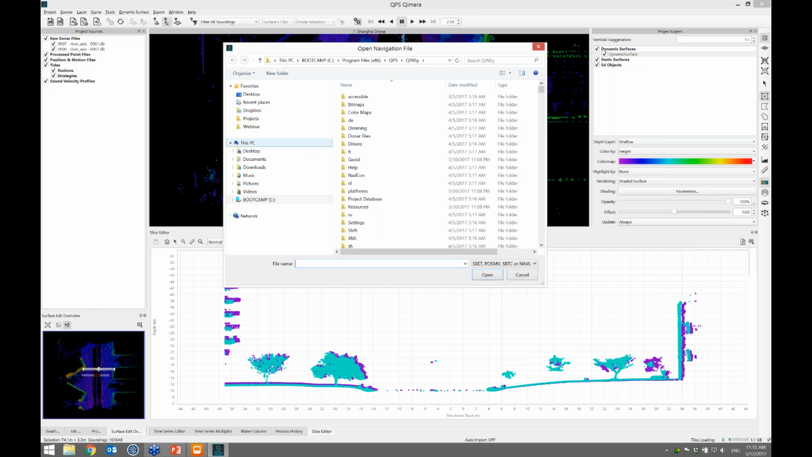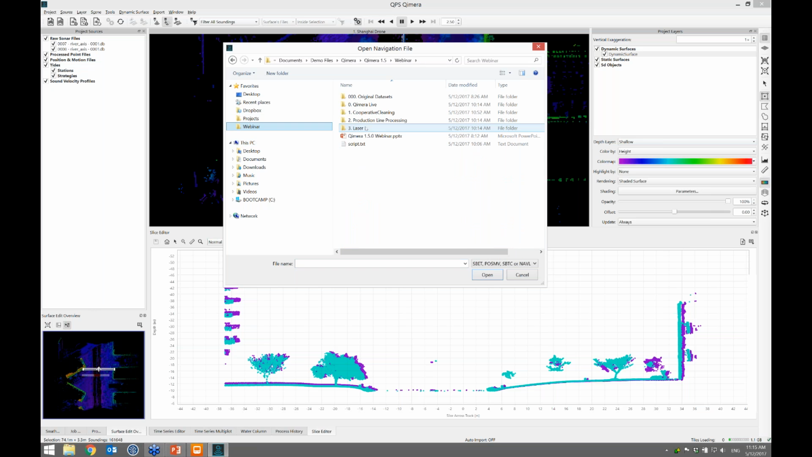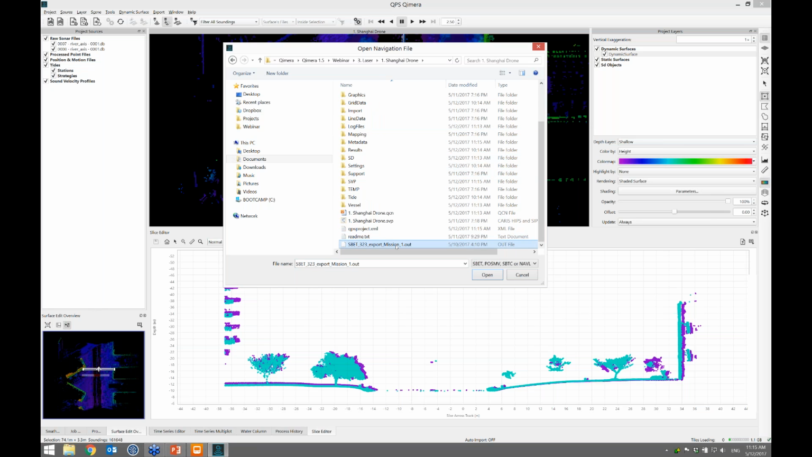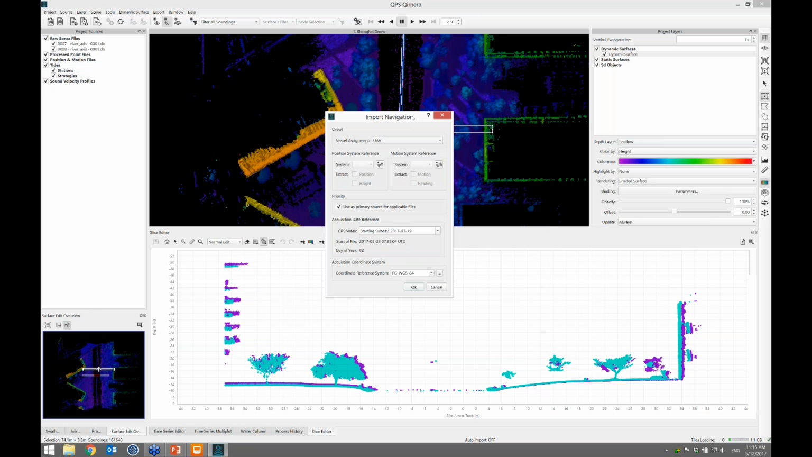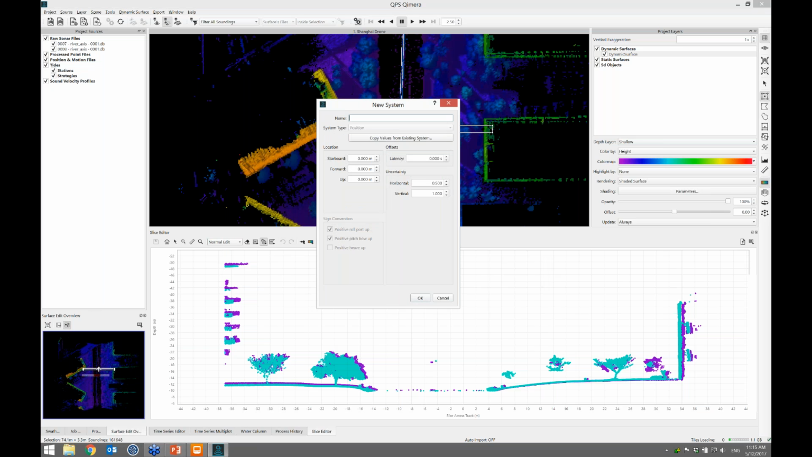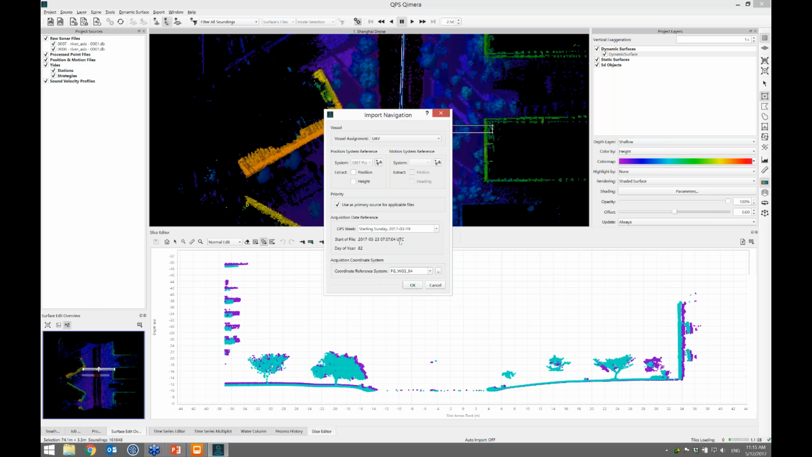So the laser systems are now brought in as DB. Go to the webinar directory, laser, Shanghai drone, and the SBET files there, .out. And all I need to do in this case, I'm bringing in SBET. I need to create a new positioning system so I can keep it separated from my online positioning system, my vessel editor. I'll leave all the latency and uncertainties and the location at the COG because that's what the SBET was processed at. And I want to bring in the position and the height for that.